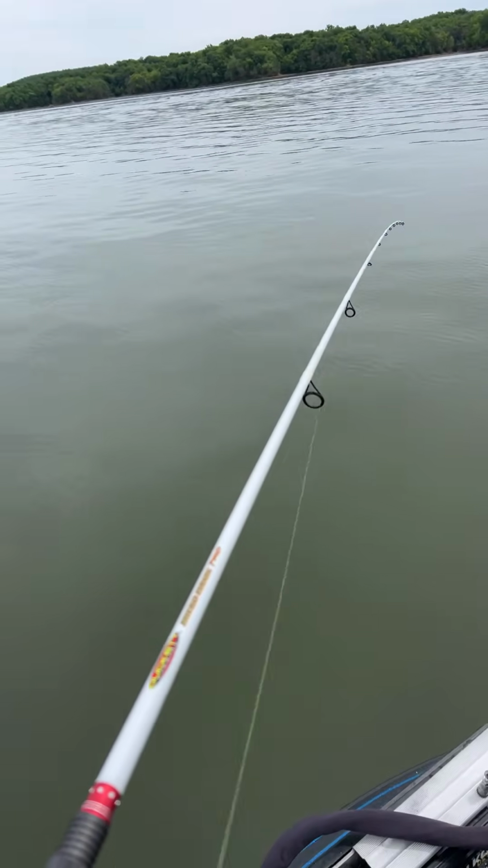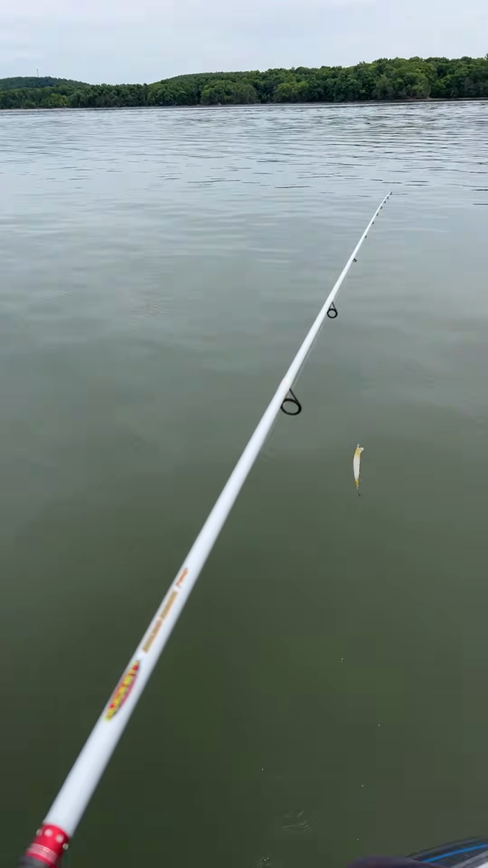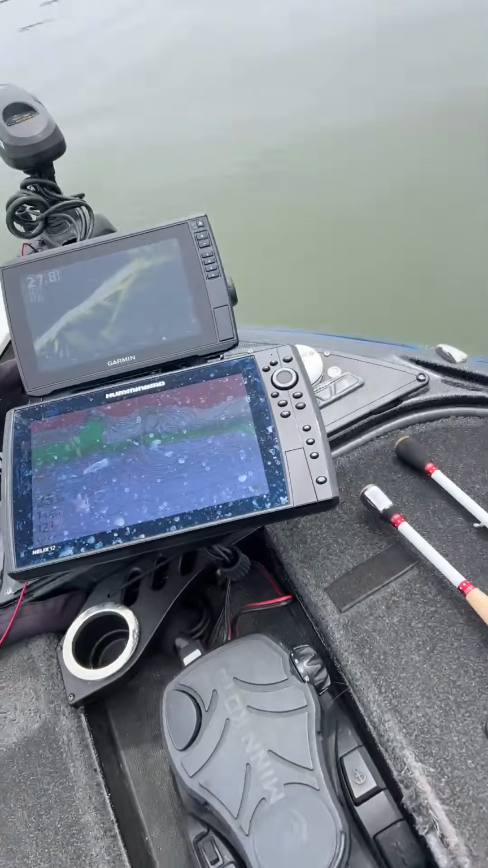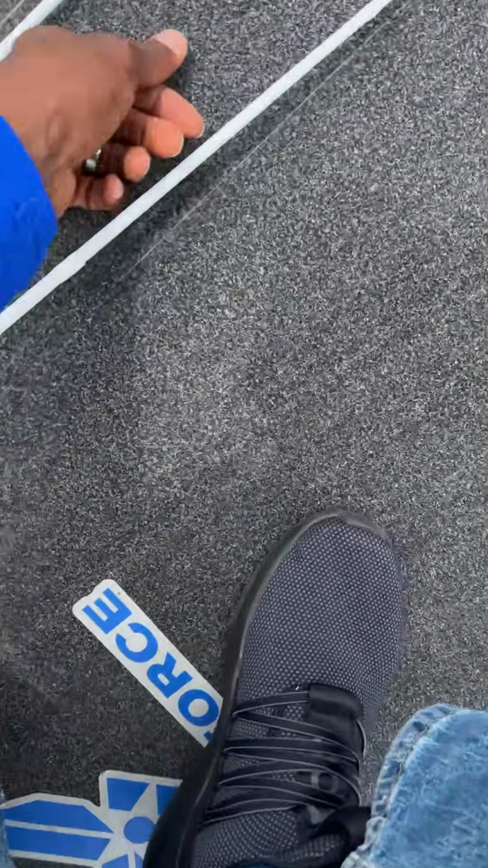All right, so there's some fish out here on these ledges, as always. But that isn't how I've been catching them, guys. I've been catching them doing a little bit of everything else.